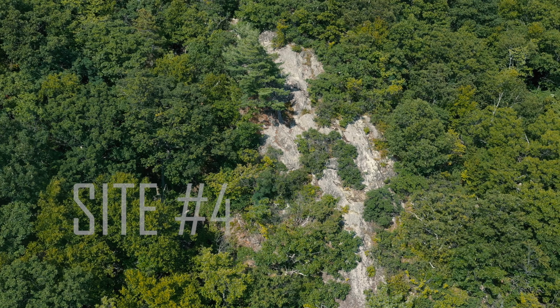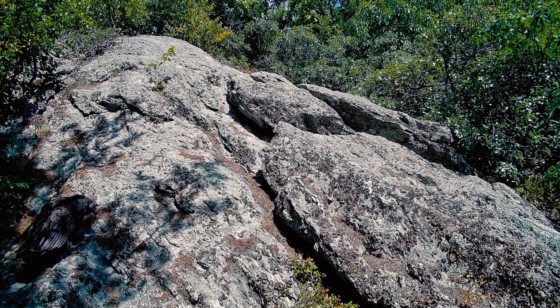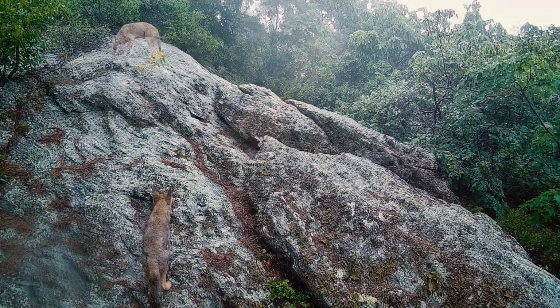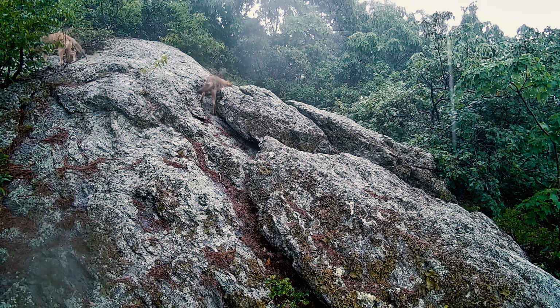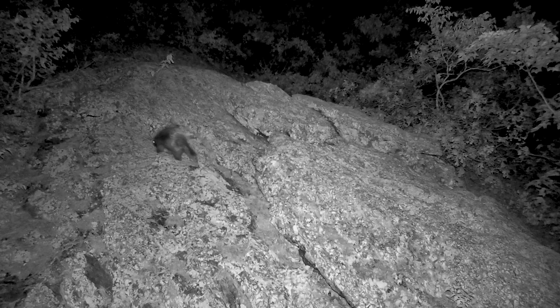On to our fourth birthing rookery. This camera I set further back and from more of an elevated position compared to the other sites to offer more of a wide-angle view. Naturally, the camera captured footage of the rattlesnakes basking, a pair of coyotes passing through. Notice how the second one stops and sniffs under the rock slab where the snakes are sheltered, but decides to move on. A lone porcupine sauntering on by.